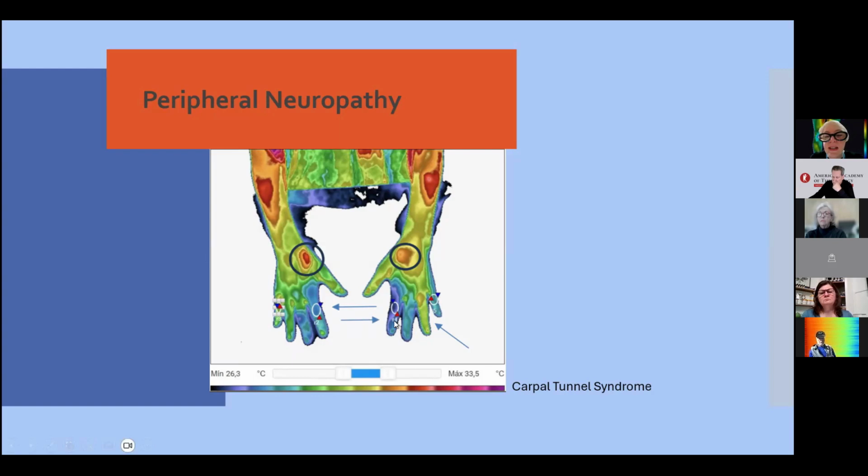You can measure the difference between the median area in the skin and the ulnar area in the skin. And you have this in a very quick way. You can see this patient has carpal tunnel syndrome in a very early development, and the EMG is normal at this time. It's very usual in our clinic, so you have to keep this in mind.